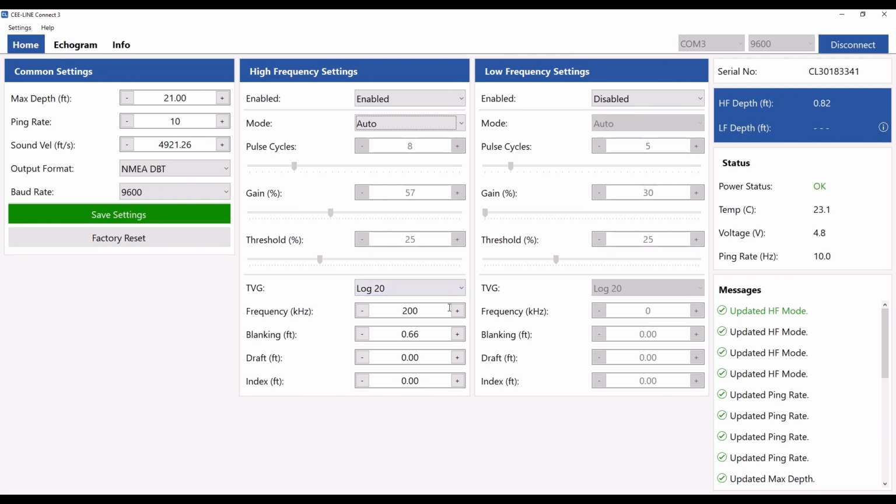And down here we have our time varied gain. The standard would be log 10. You can change the amount of gain that's applied as the depth increases, but the default and our best performance is with log 20. Frequency of the transducer, 200 kilohertz. Can't do anything about that, so leave it at 200.